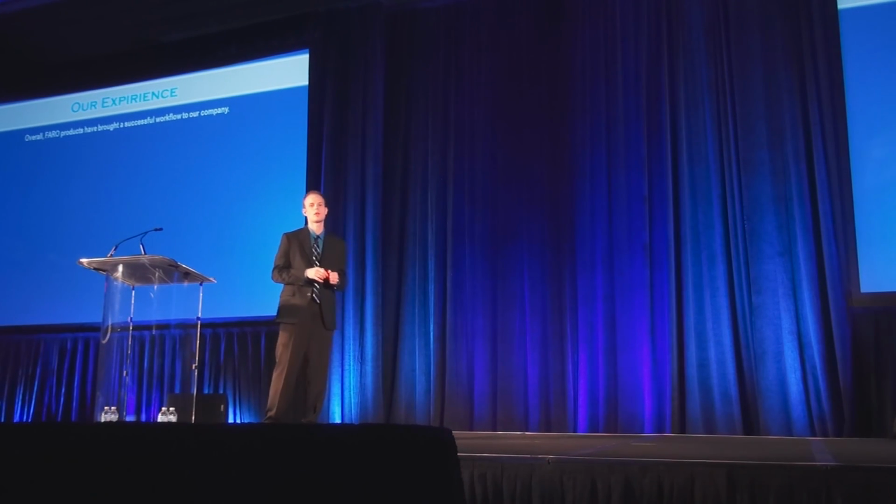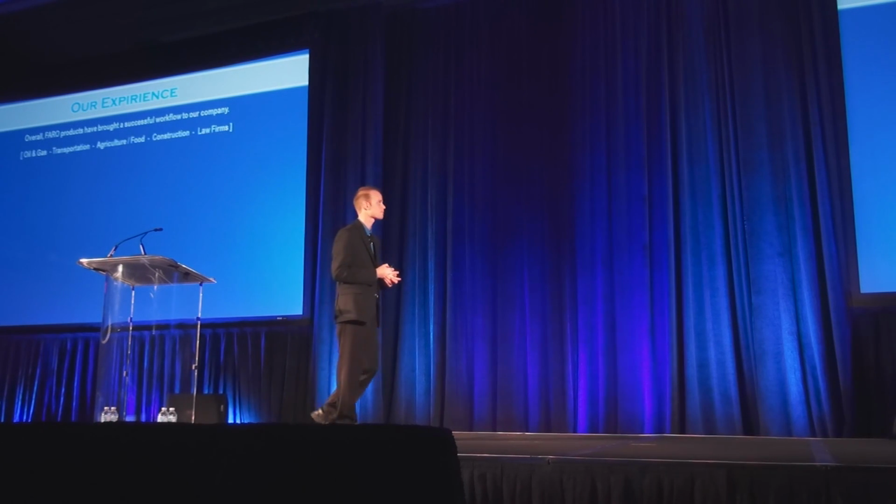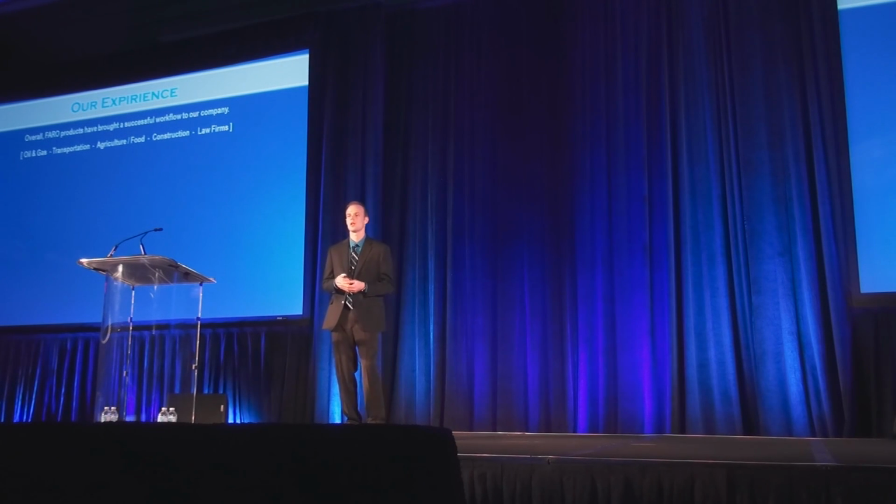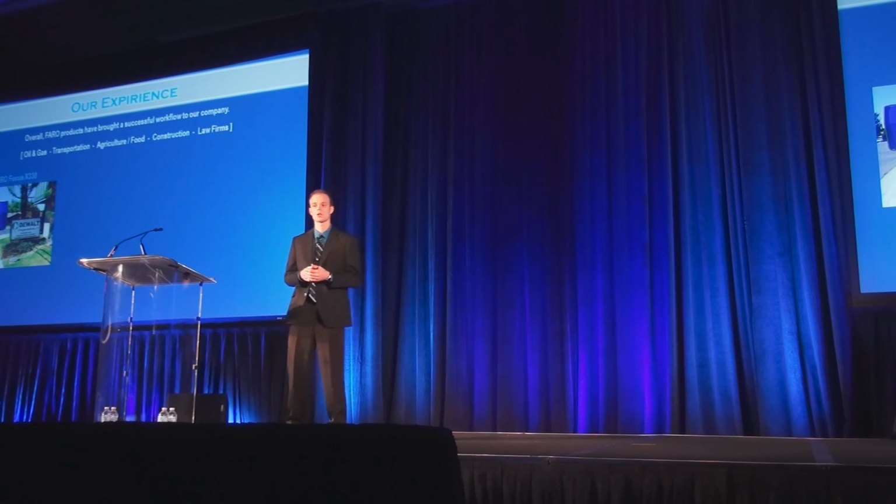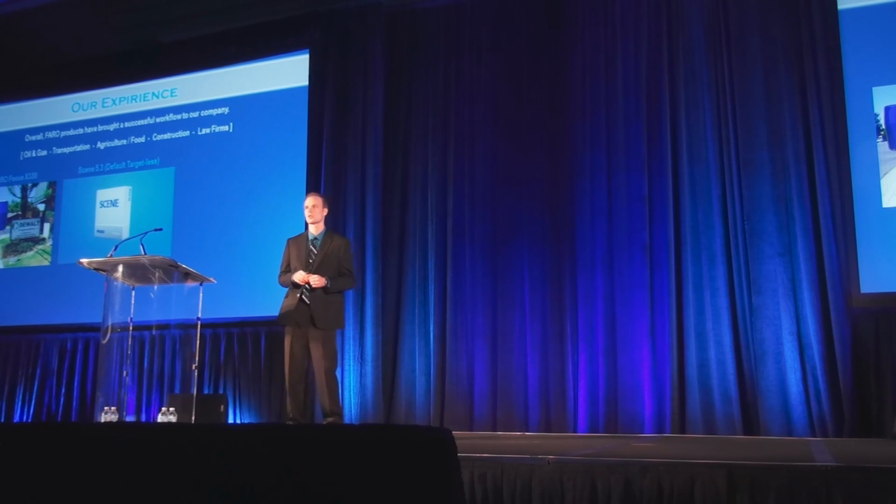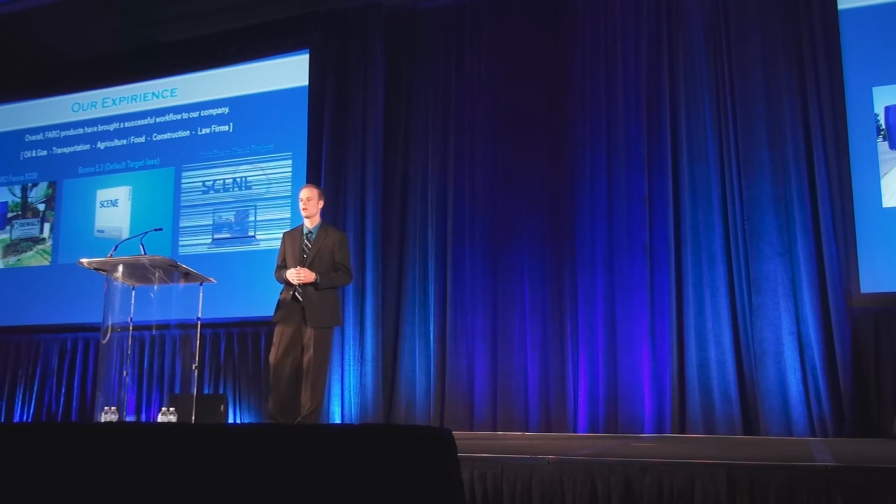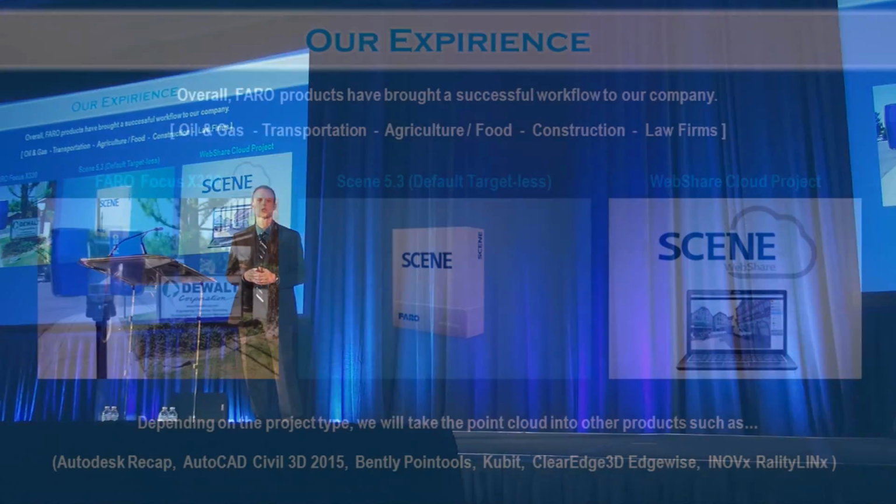So overall, we have found that the FARO products we use have brought successful workflows to our company. We work in oil and gas, transportation, food, construction, and recently we've started doing a lot for law firms. Our workflow, again, we use the FARO scanner, taking it directly into Scene, which we've defaulted now to using targetless registration, and going directly into WEBSHARE Cloud.